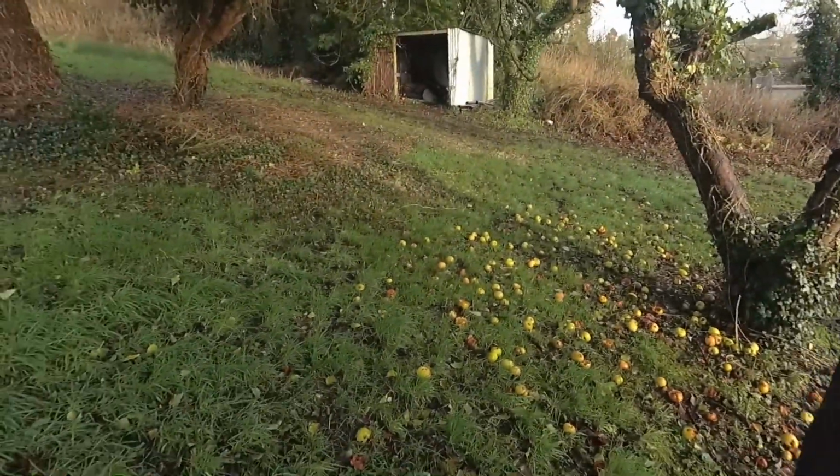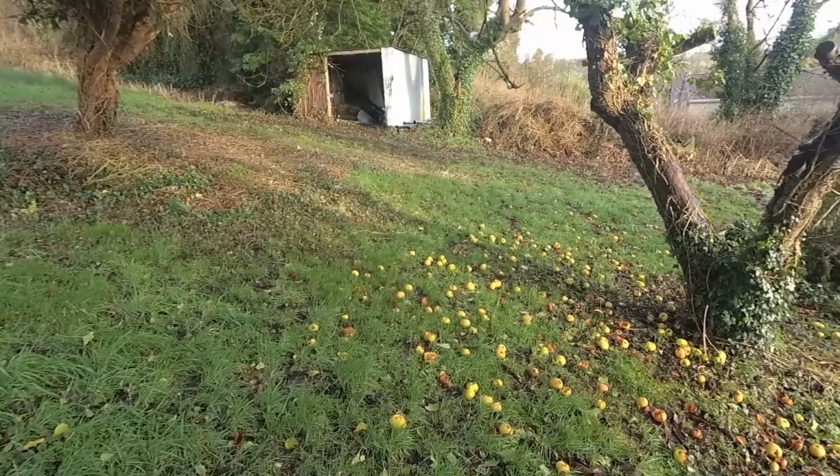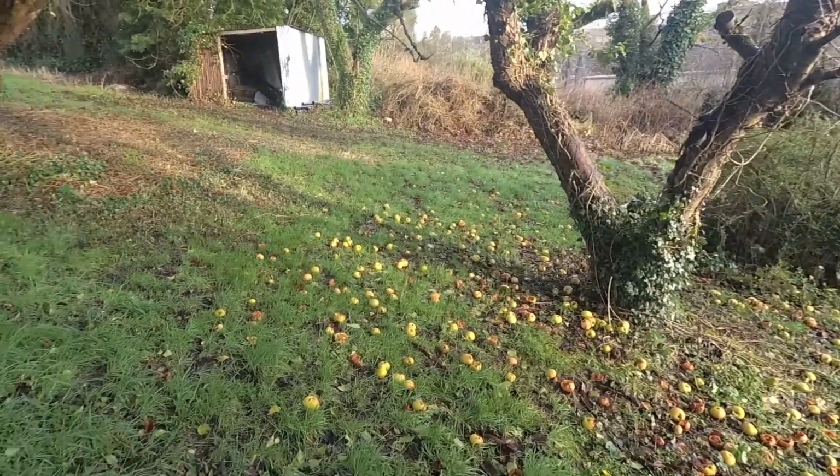There is also the apple tree down here, which must be attracting something. I haven't seen anything just off the top while I've been here, but I haven't put a camera trap here, so I'll spin around. So you can see there's still buckets of apples on the ground here.